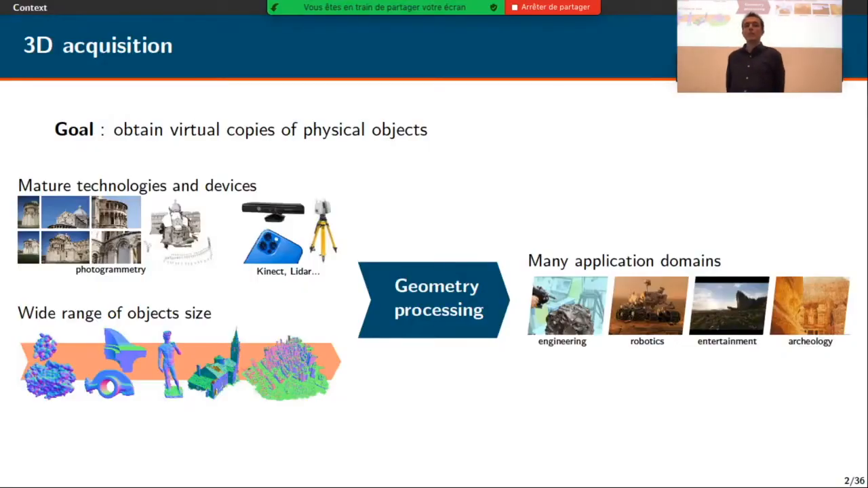So the main goal of 3D acquisition is to obtain virtual copies of physical objects in order to process them easily. And for that, there now exist mature technologies and devices that are able to scan a wide range of objects, from a very small molecular structure to entire cities. So 3D acquisition is used for many application domains.